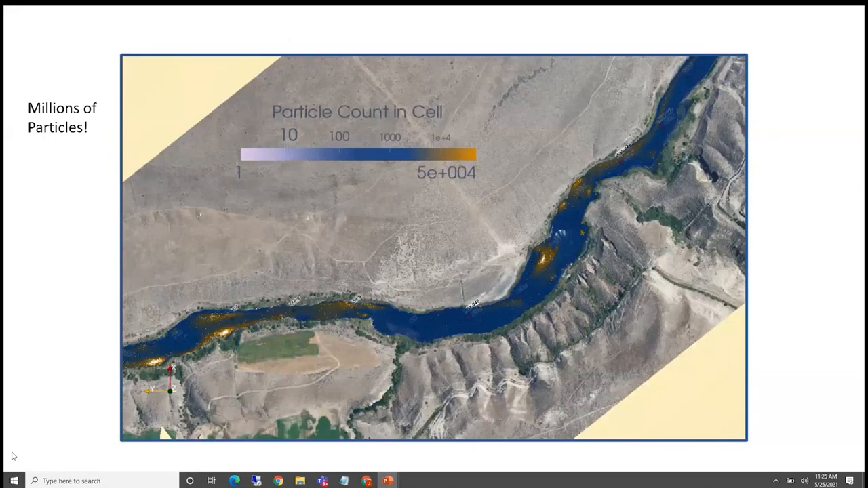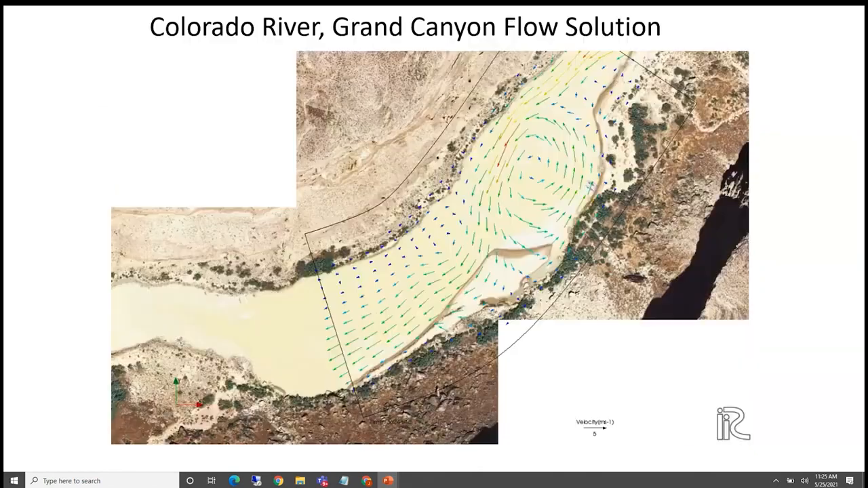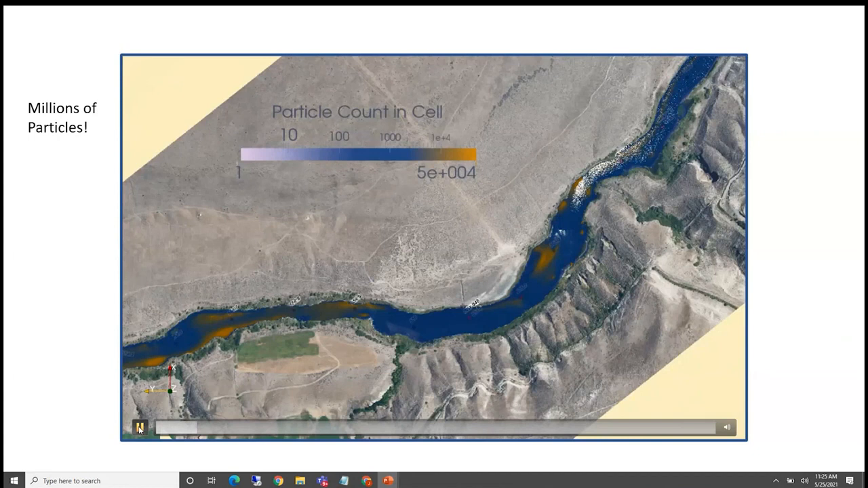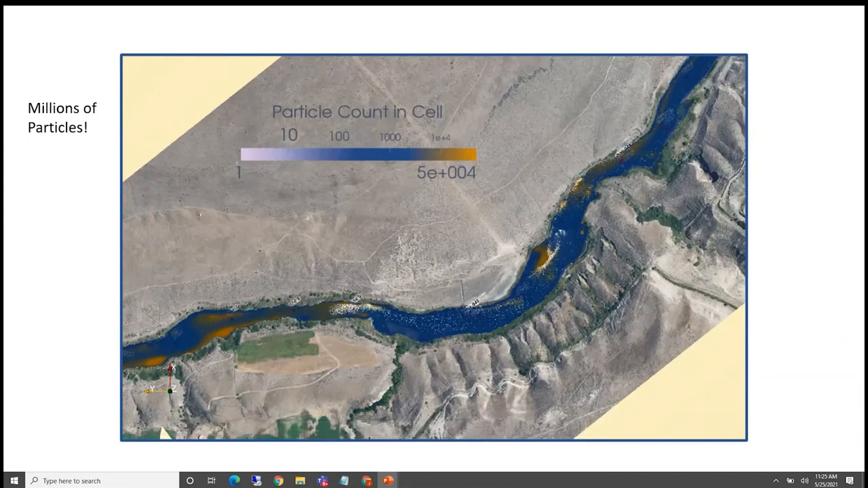So in this plot, you've got particles moving through the reach, but you've also got the blue and orange showing you essentially the integrated particle counts in cells, or what you might call exposure. And you can see that even though most of those particles zip down the thalweg, a lot of them end up in eddies and hang around for a long time. So even though the highest concentrations are seen in the thalweg, the actual highest exposures are in things like eddies.